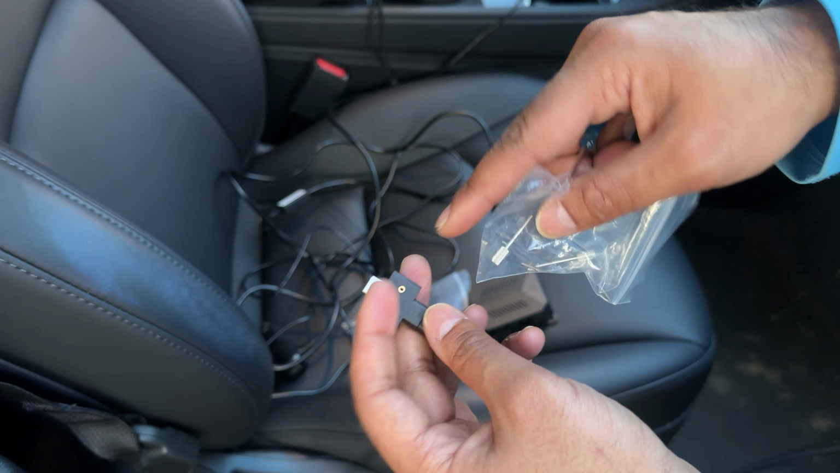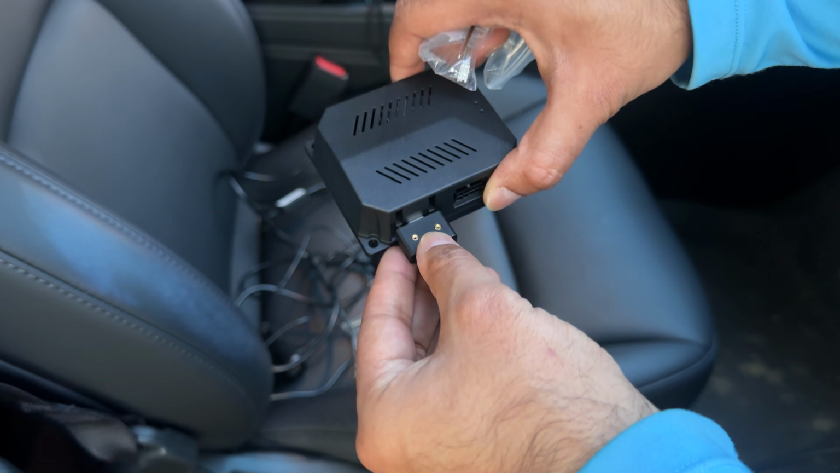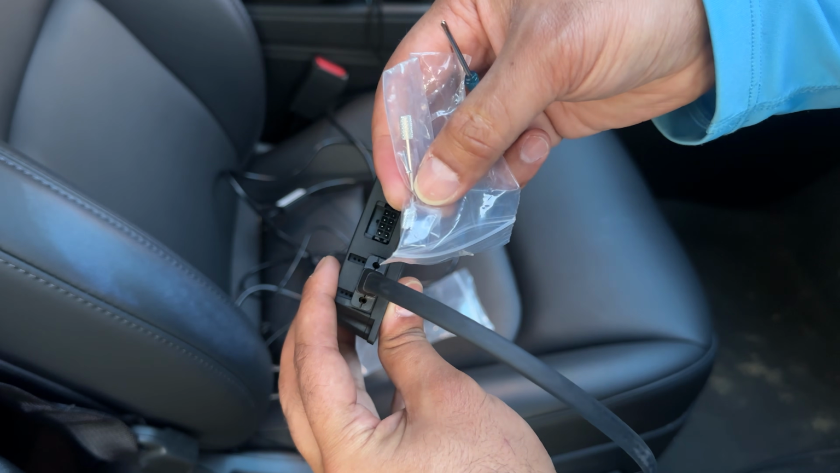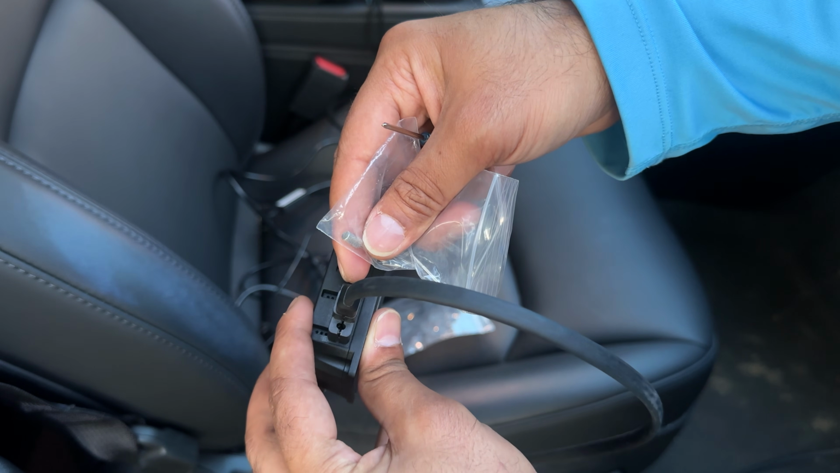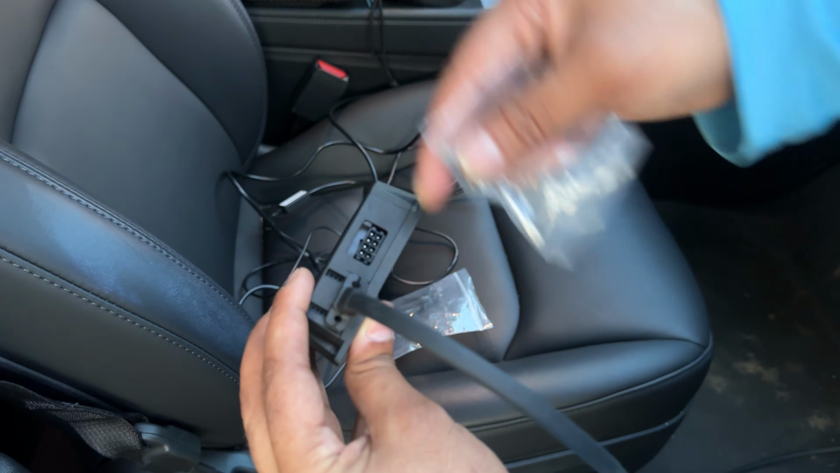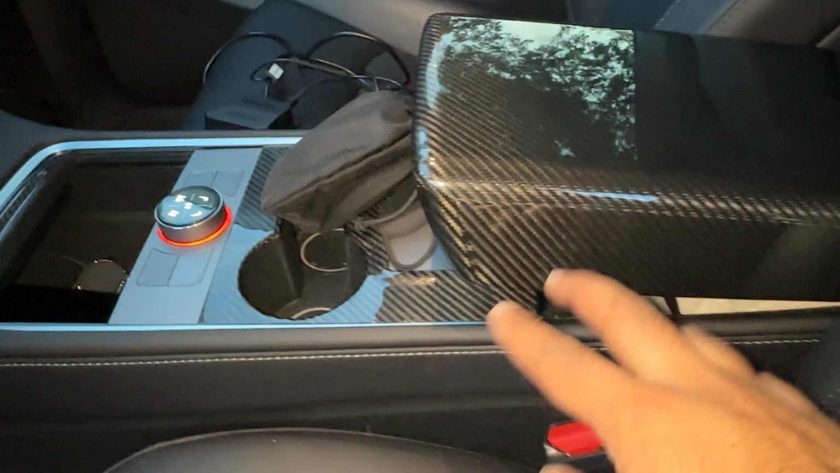Now, once you secure this piece with these two screws, then you're going to plug it into the control unit, and then you're going to use these longer screws to further secure this whole thing by putting those screws through these holes there. So once you put that, this thing is going to be super secure and it's not going to move. After that, I just got the 12 volt from this cigarette lighter port here.